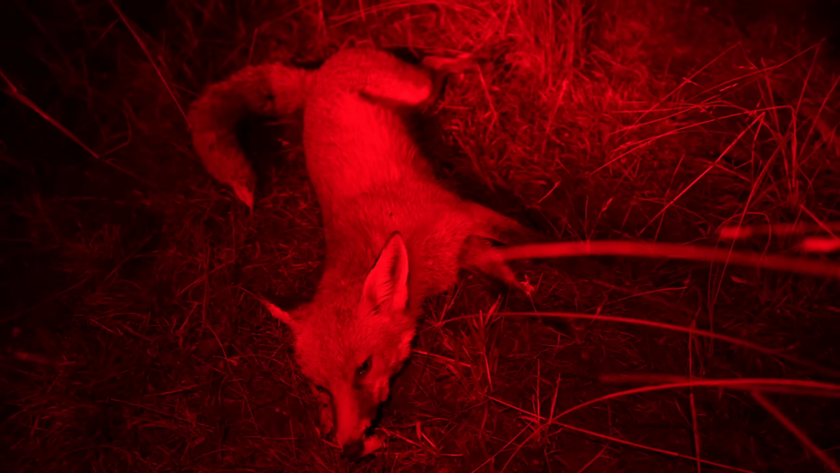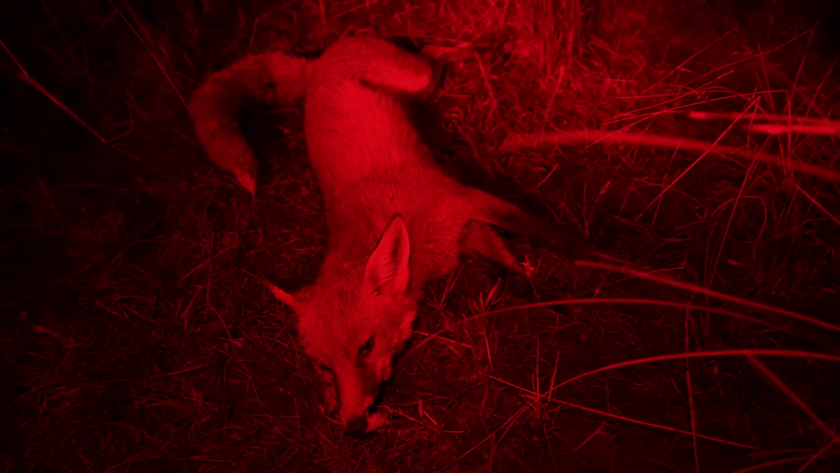I'm not quite sure where this fox thought it was going with me sitting on the track coming towards me. Anyway, it pulled up at about 10 metres. I've done a little bit of facial reconstruction there for that video.